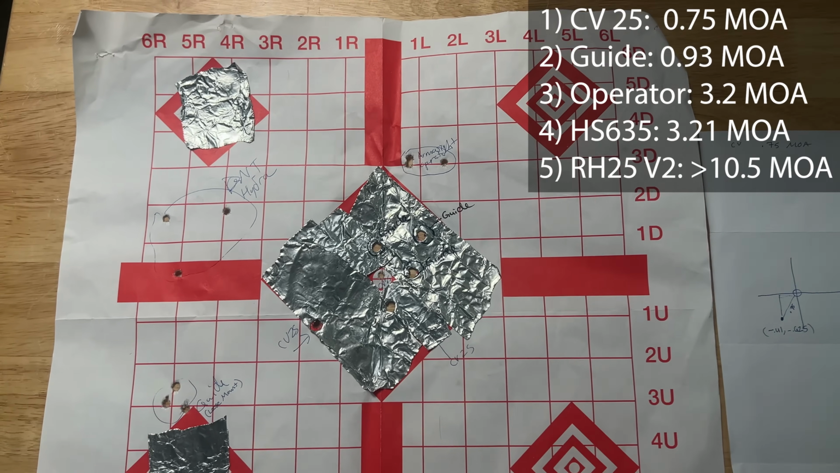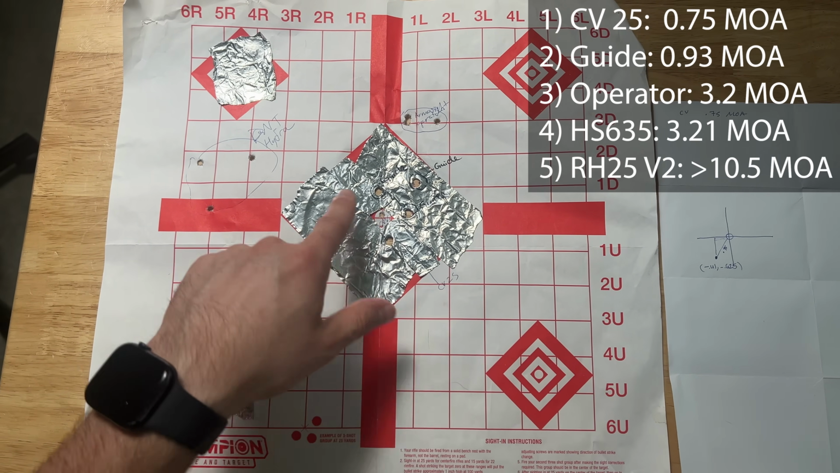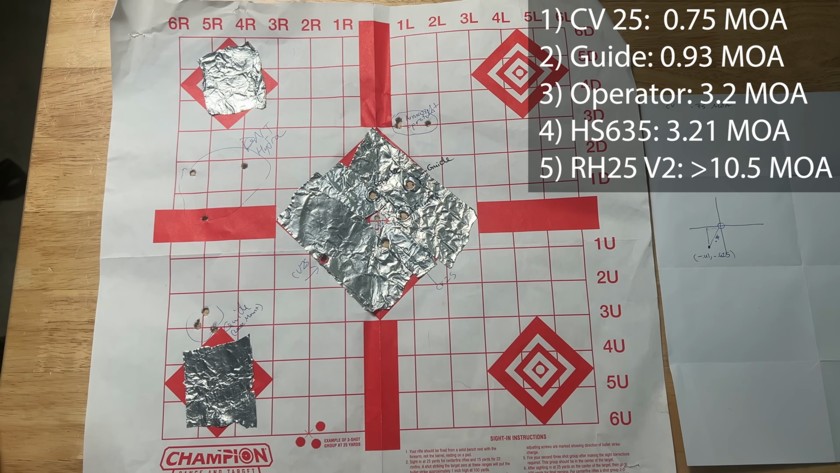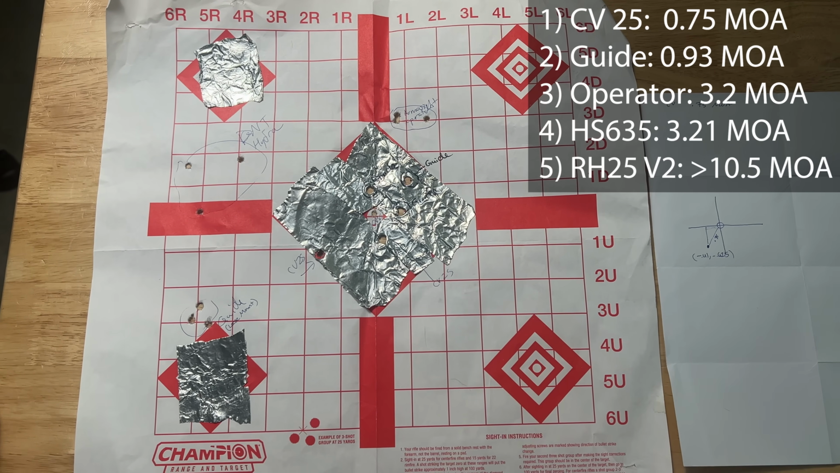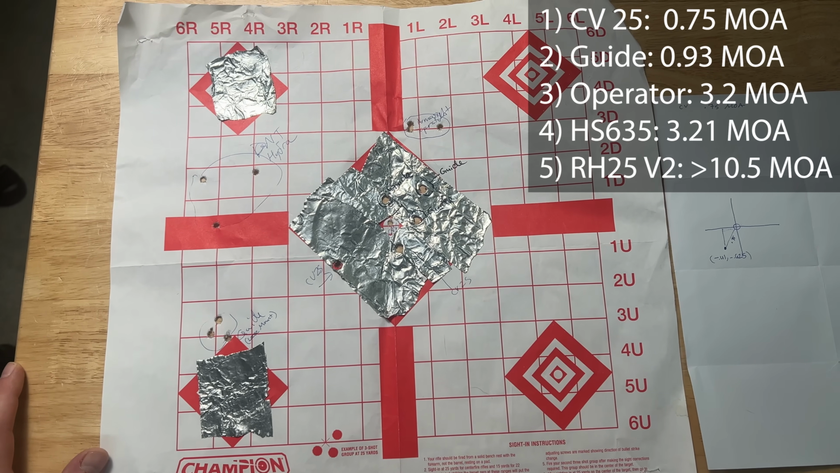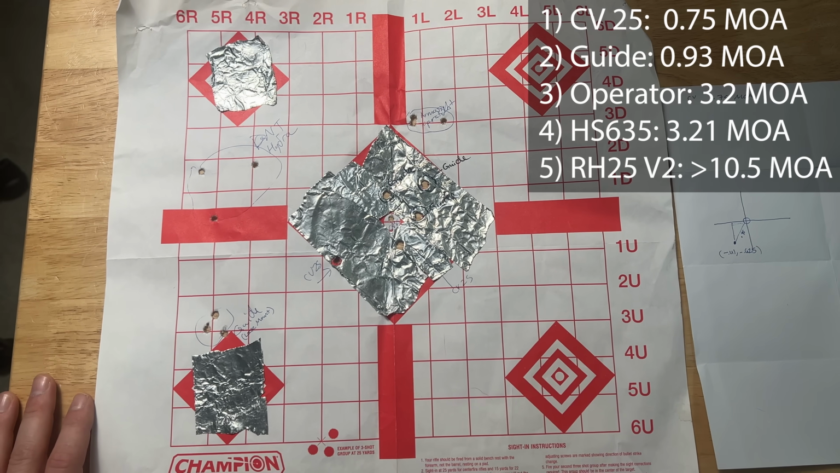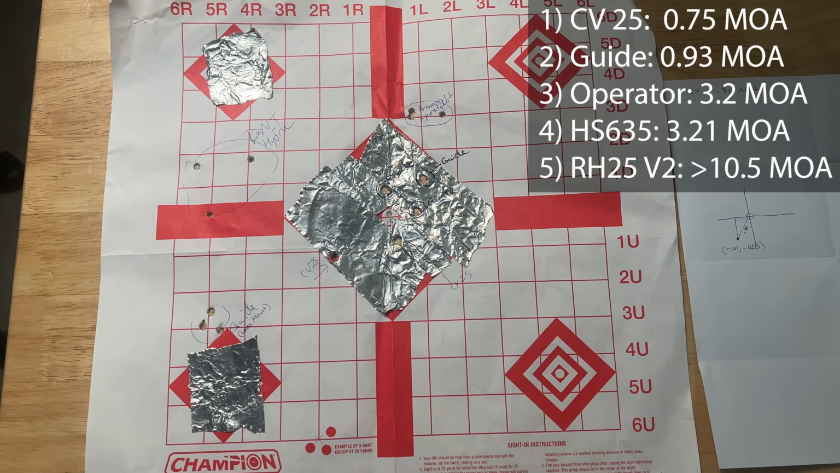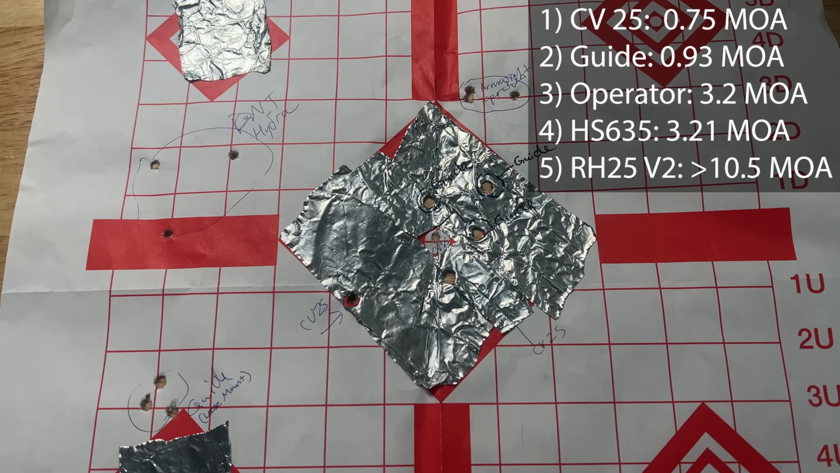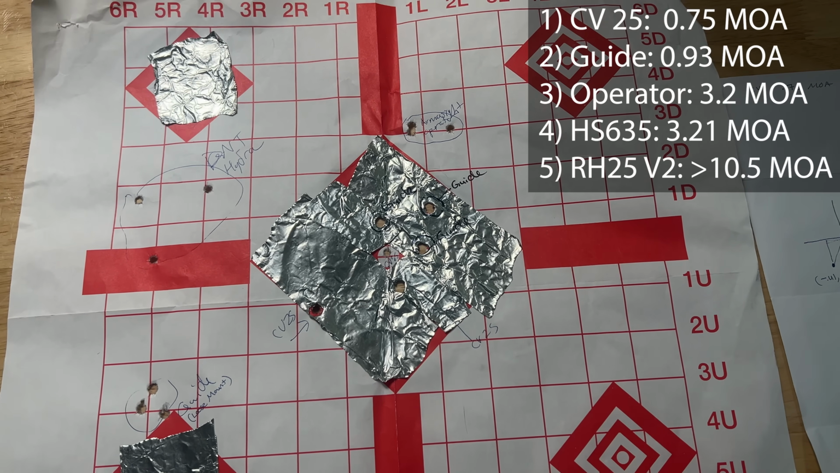But I think the craziest finding is that you notice there are no hits for the RH25V2. And when keeping in mind the overall height and width of this, that essentially means it has greater than about a 10.5, 10.6 MOA offset out of the box, meaning that of all of these, the RH25V2, the one that is most expensive, was in my sample size of 1 for all these, the least collimated out of the box and will require the most amount of work to get it collimated. So there you go, just a simple test. Again, you can adjust all these as fine-tuned as you would like, with the exception of the Guide. And I thought this was an important parameter to cover for this video.